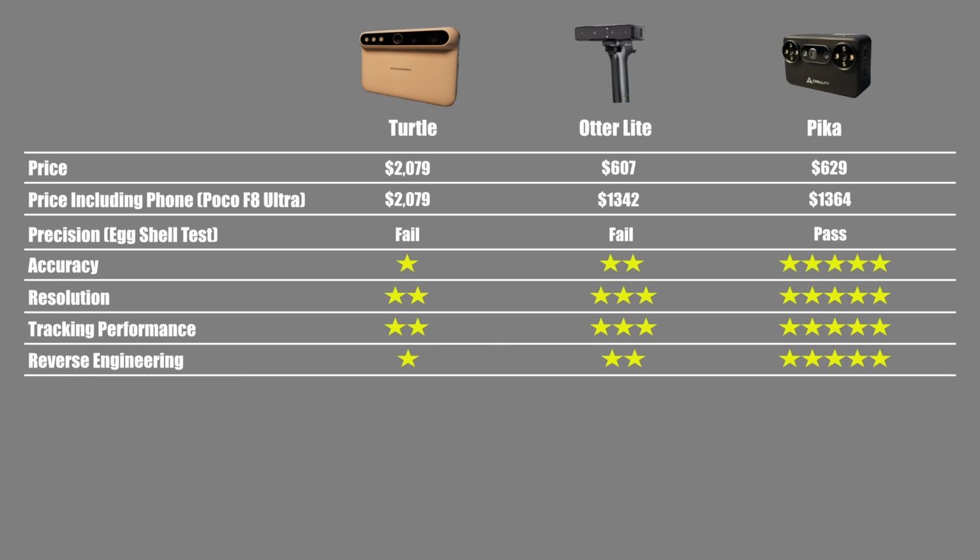For reverse engineering, the Turtle's performance is poor. Small clips and edges appear blurred, noise levels are high, gaps and crevices are inaccessible, and thin shell objects pose a major challenge. In practice, it won't work for most automotive parts.